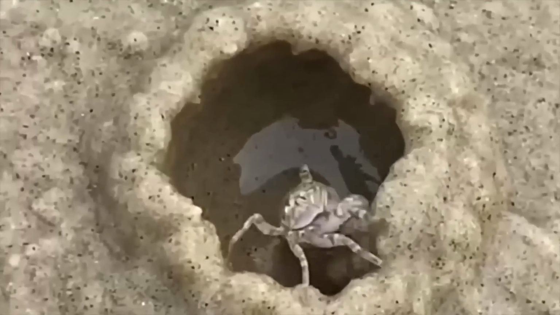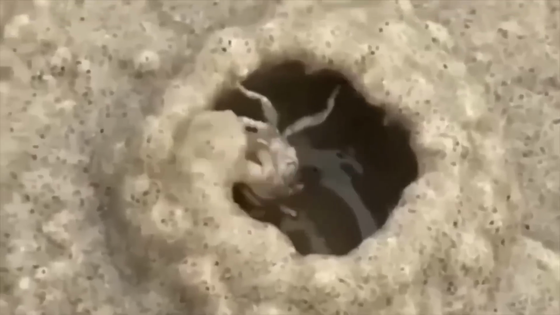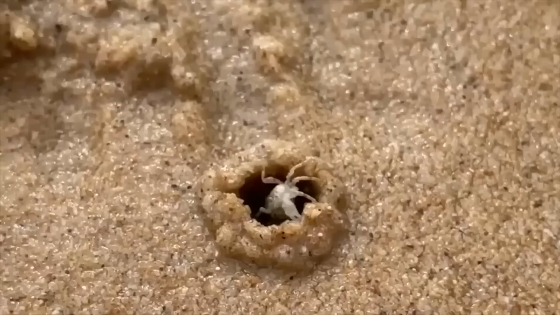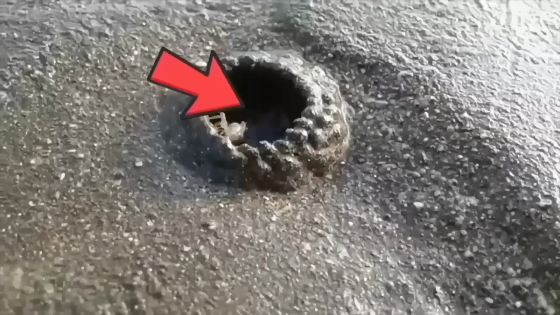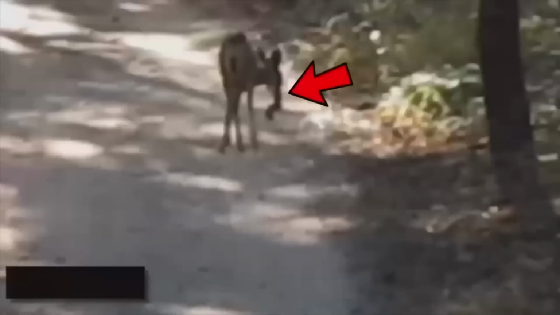It's not every day you get to see something so unique and amazing, and it's mind-blowing to watch how the crab constructs its shelter with such accuracy and speed. By building its cozy little house, the crab can keep itself safe and hidden from any danger lurking around.